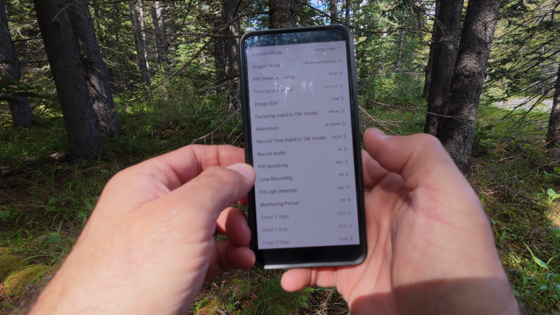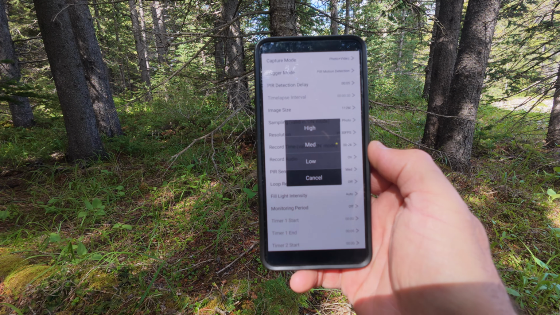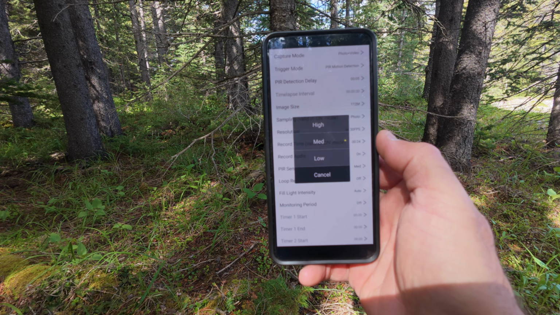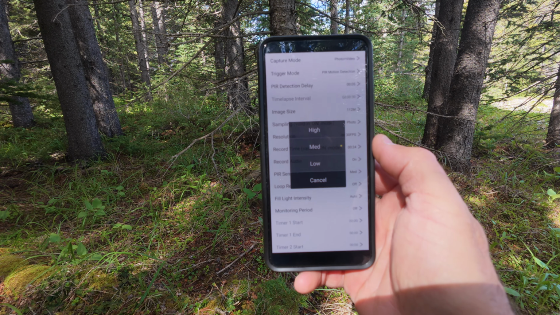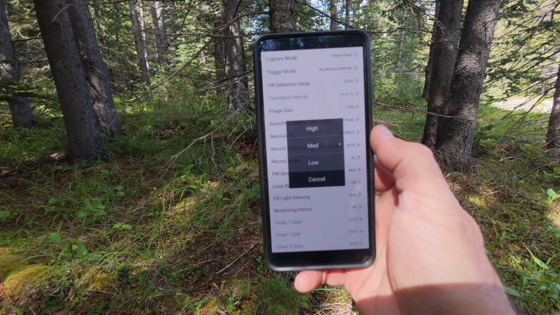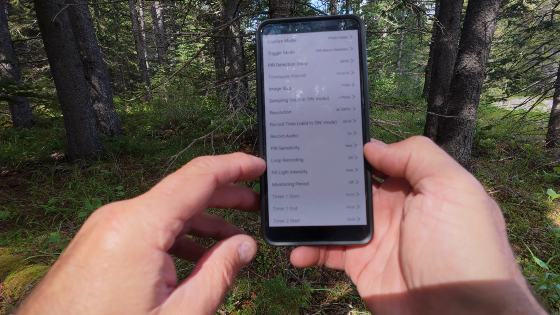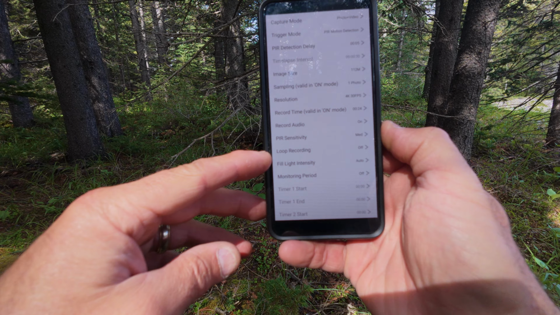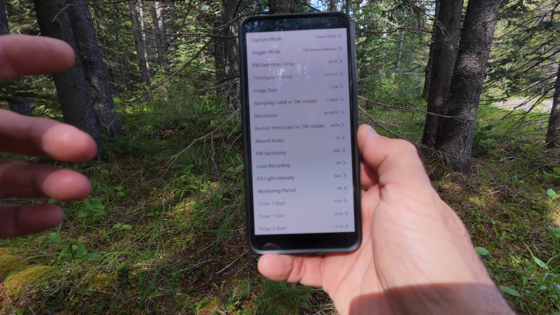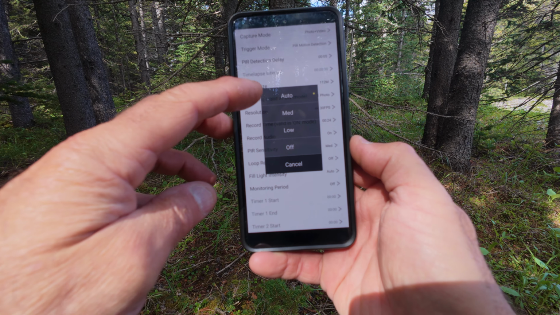PIR sensitivity, again, that's a user preference. I have it always set on medium. I notice if it goes on high, any branch that moves in front of the camera or anything will trigger the camera, and with medium it's pretty much what I find is working well. Loop recording, I have it off. I don't use that. That's the feature I was telling you earlier, if you want to record over the oldest content. Fill light sensitivity, I have it on auto.